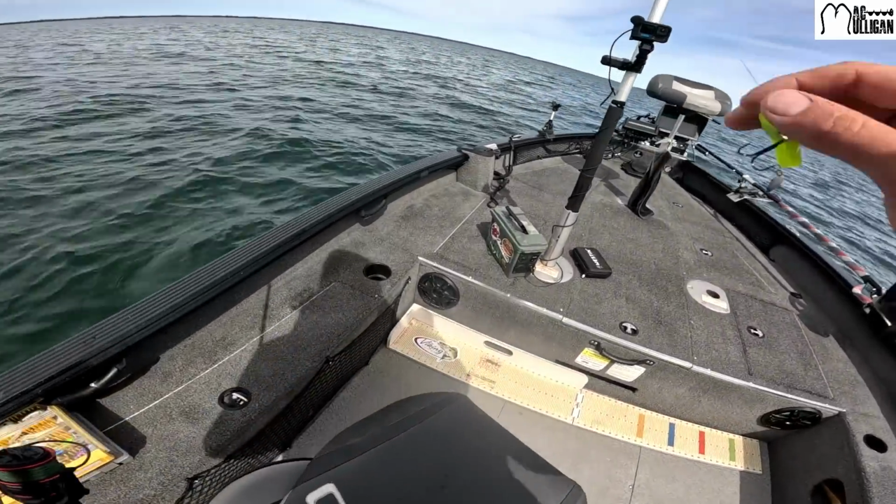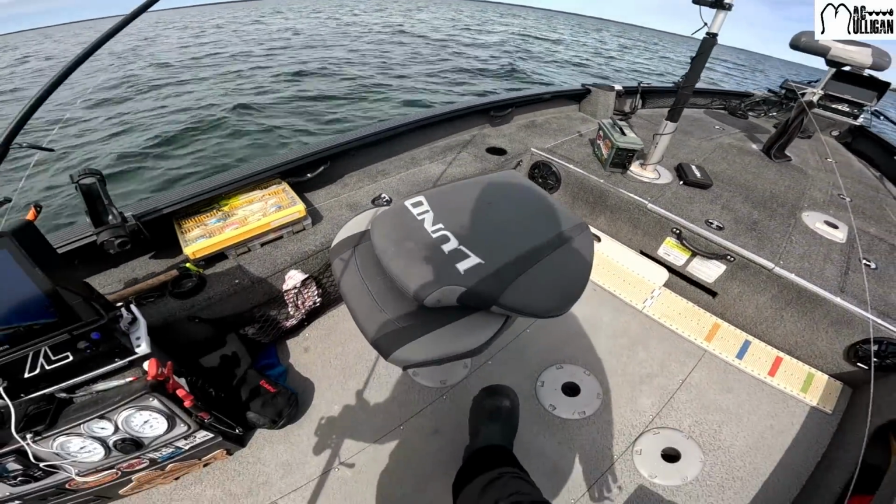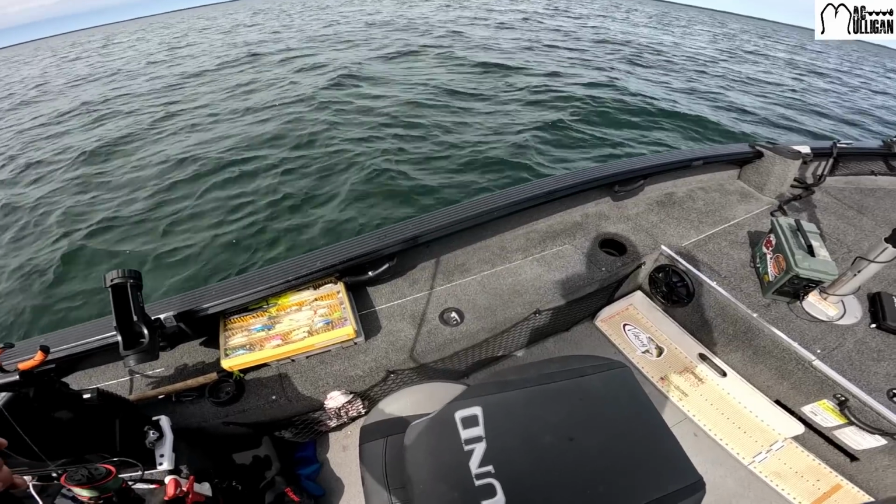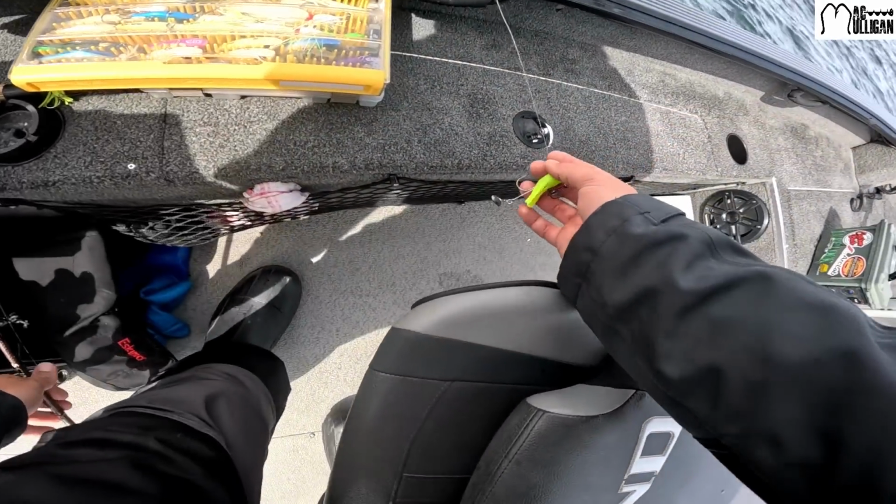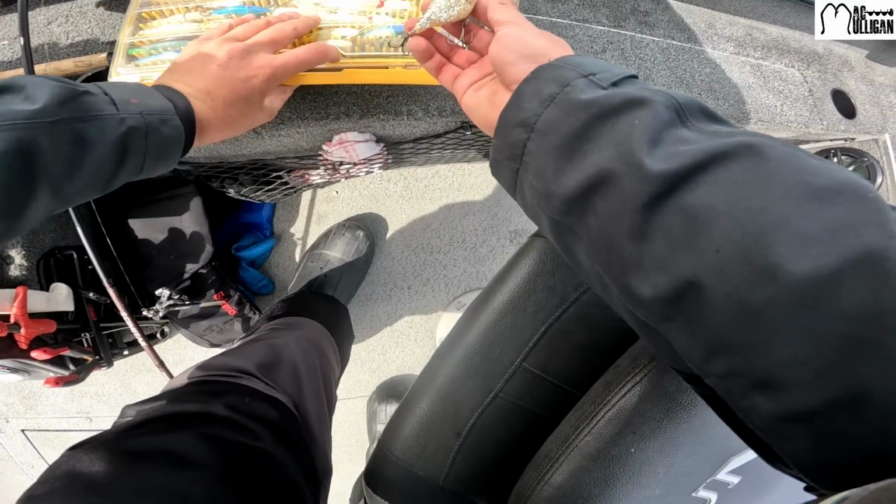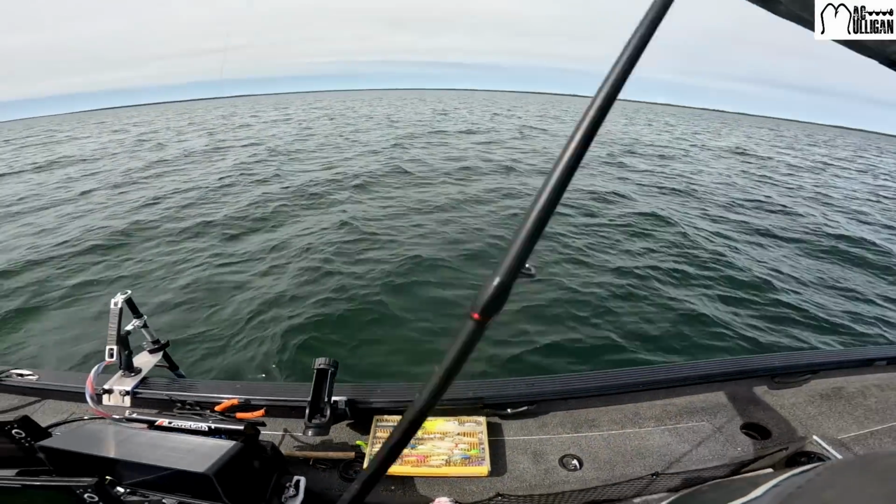Well, now that they started getting a little bit picky, I think it's still because of the camera. I'm gonna take this tube off, the Droptine tube, and I'm gonna throw on Element Custom Baits rattle bait, and we're gonna see what that does down there. We'll use the sparkly one here. Looks like a killer.